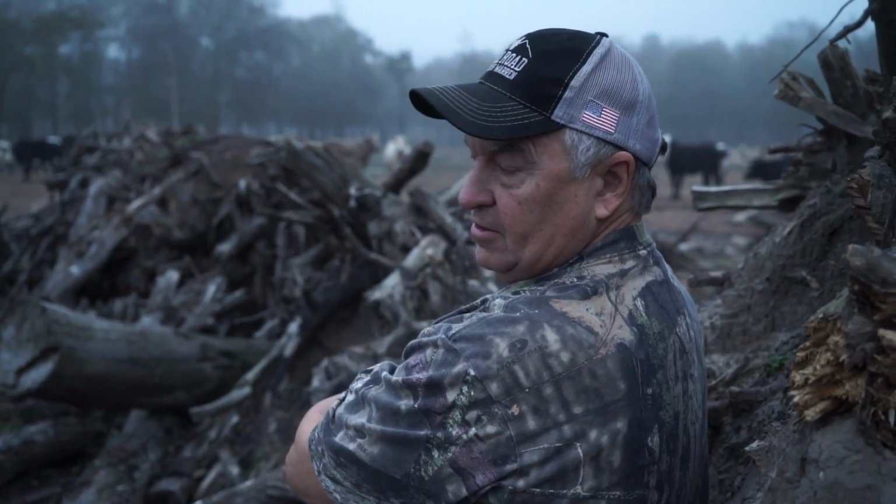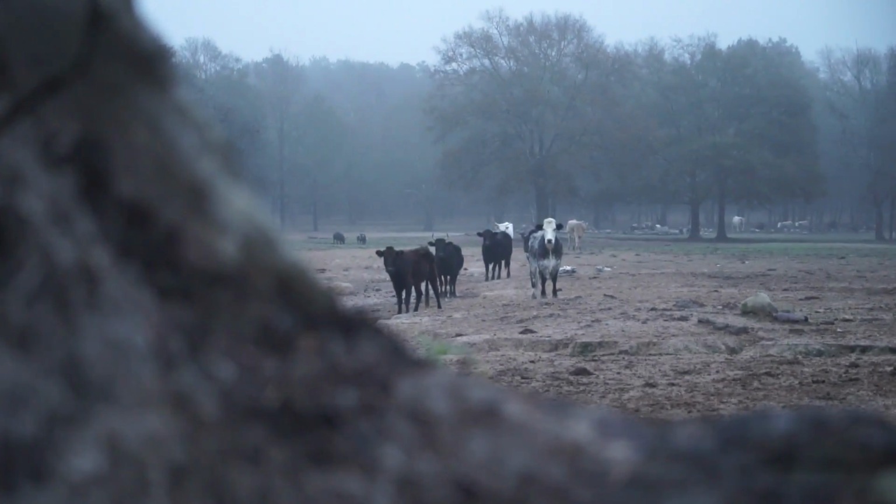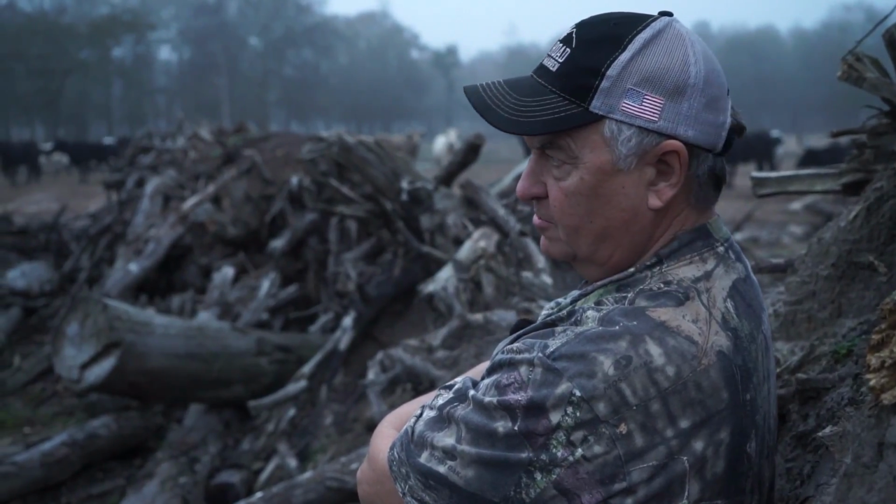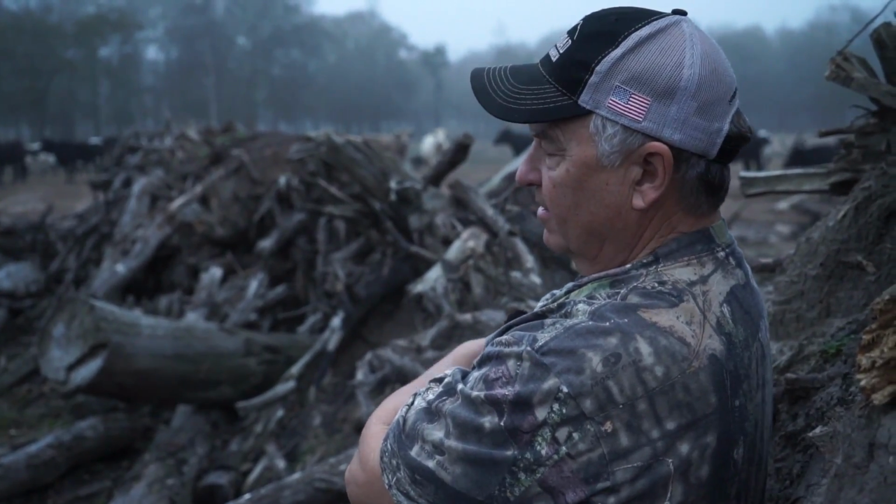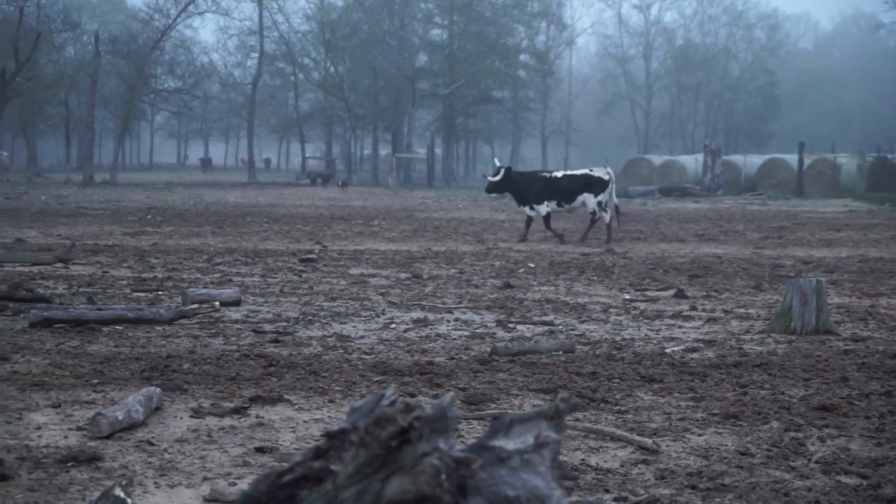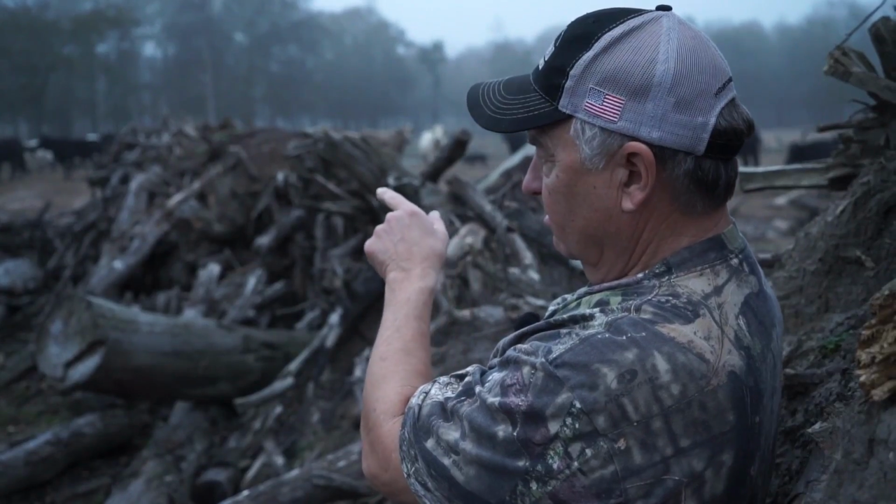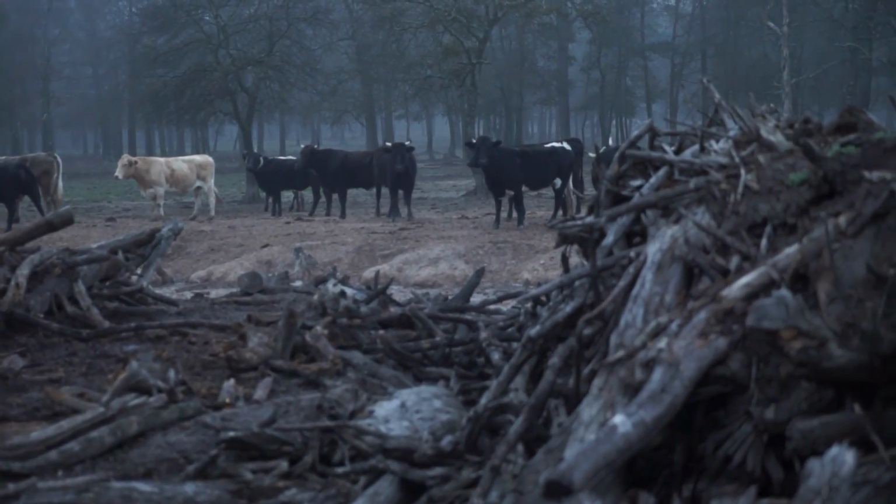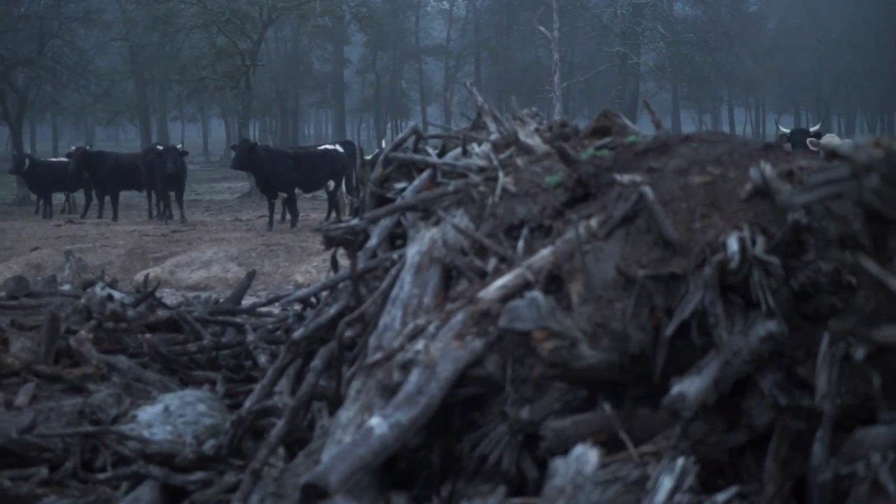There's a bunch of cows around here. This is actually a feed lot for cattle. This particular part of the property is almost 1,000 acres, but in this particular part, the cows come in here and they're fixing to get fed. And when they do, pigs will come in here too. So you can take a look out here. There's lots of cattle already standing up here, but there are no hogs in here yet.